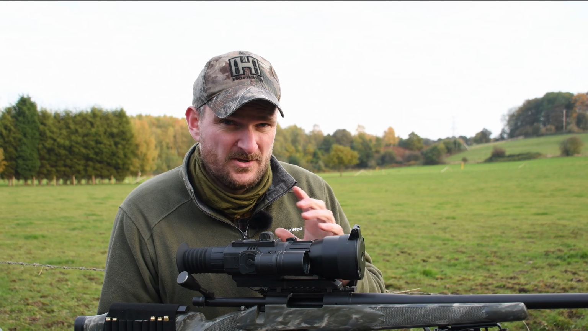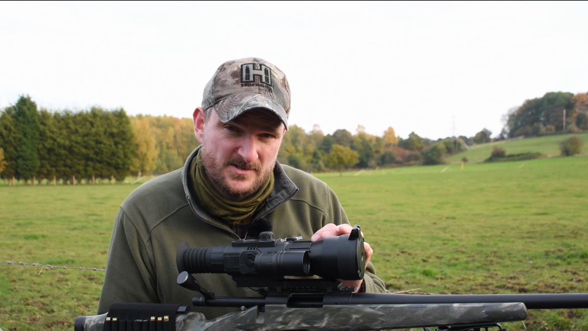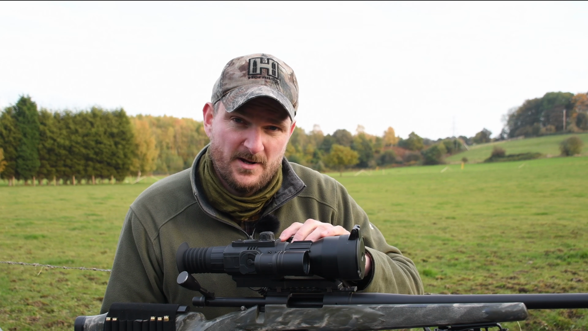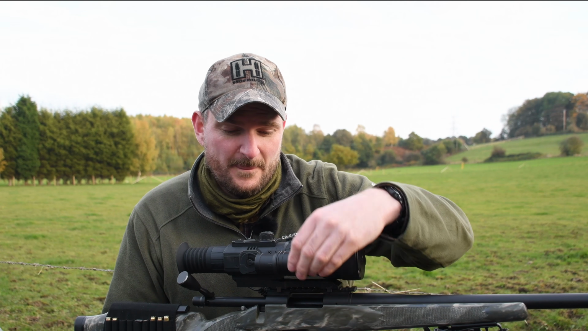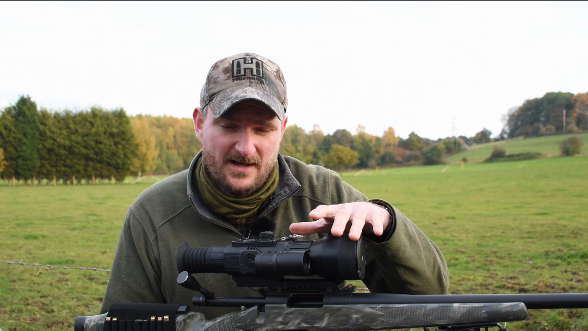Slight downside is that when you do use it in the daylight, the image quality is better, the contrast is better, you're not fazed quite as badly by incoming sunlight. But the illuminator, which you may or may not mount on the left side for a right-handed shooter, is standard in position, which will be blocking the offside view of a left-side shooter.